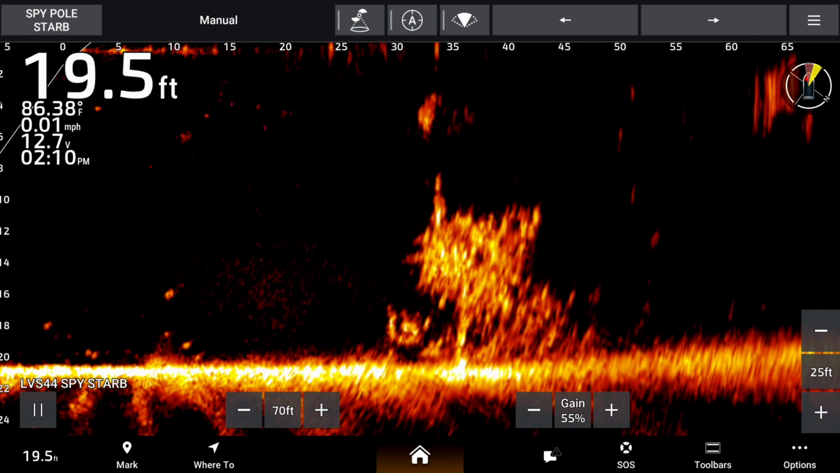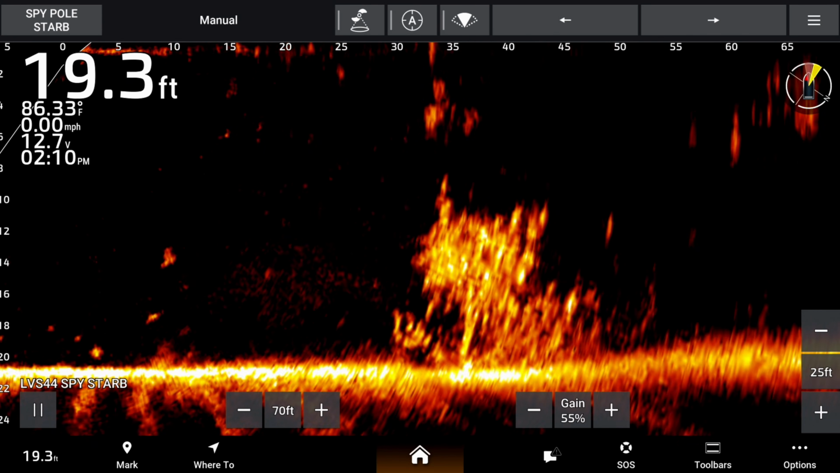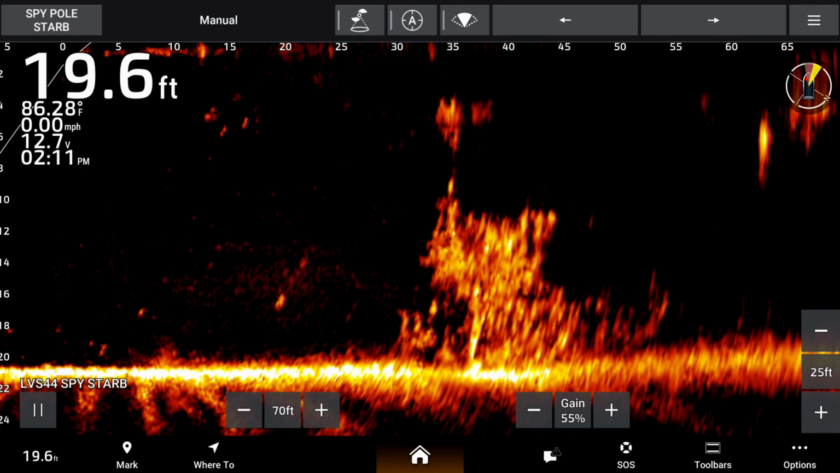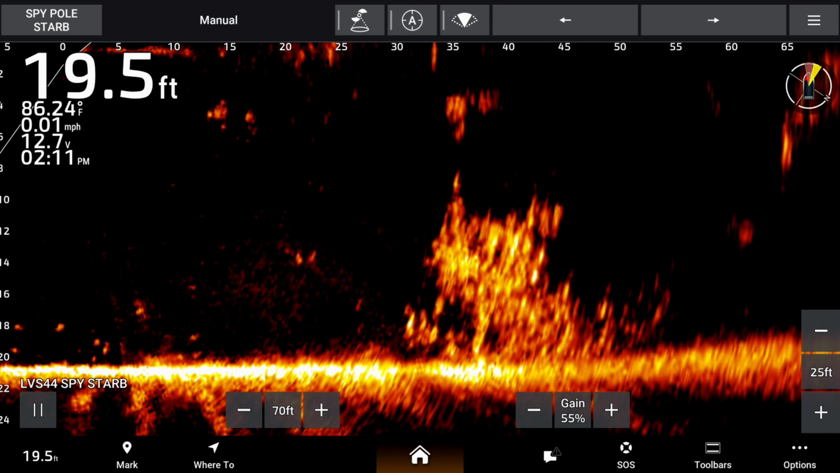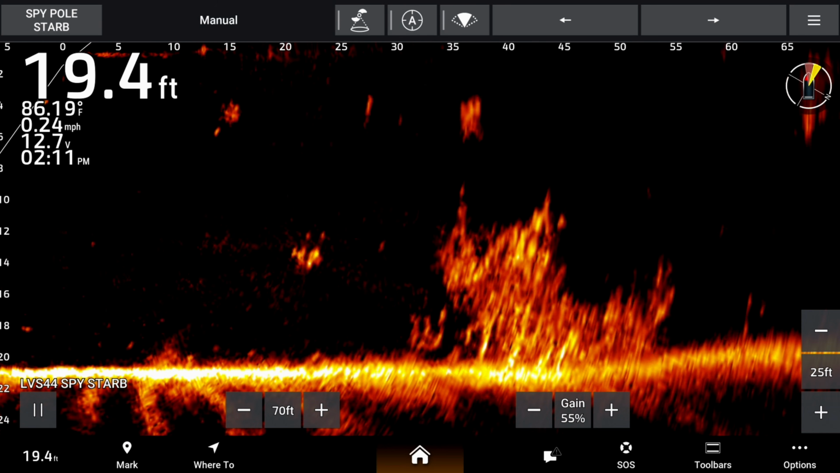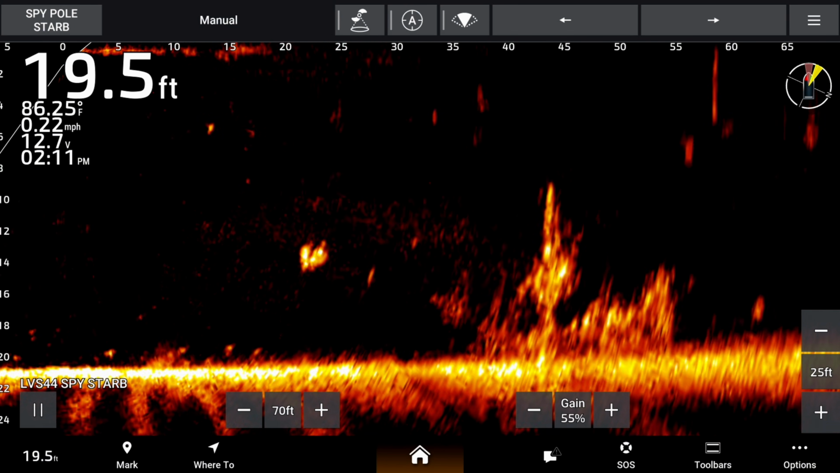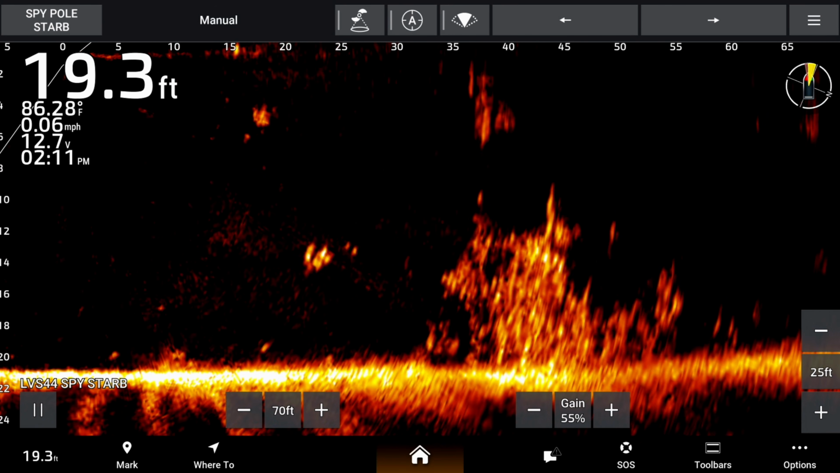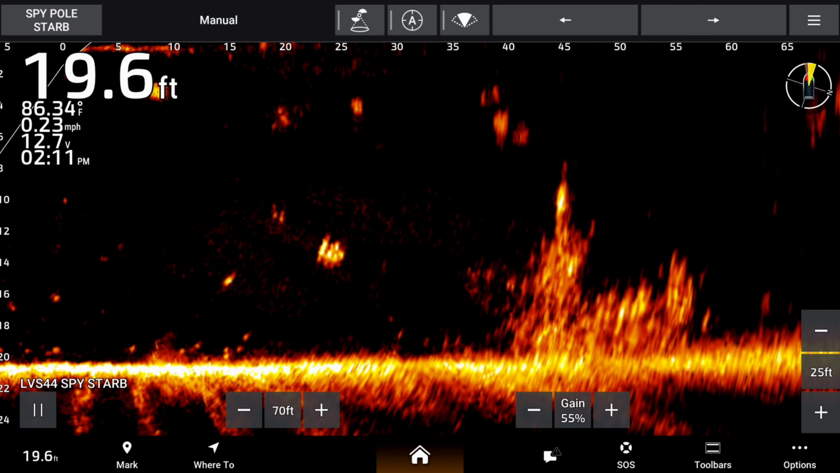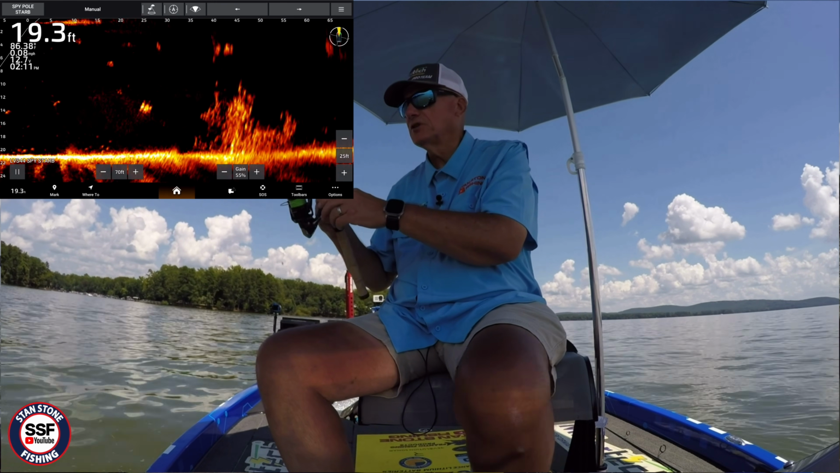Okay, we are at 50 feet. There he just hit it, seen coming up there. Little small one hit it right after we left the brush pile.